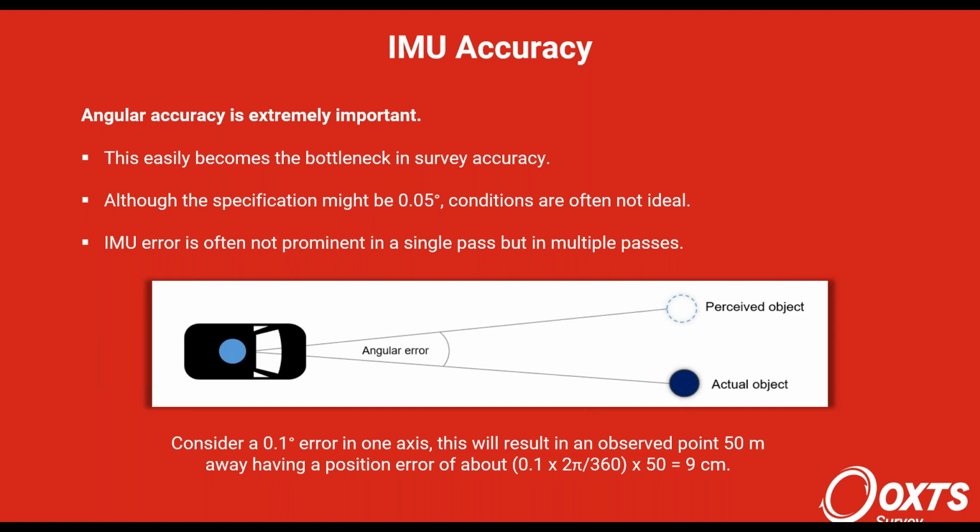A 0.1 degree error in an axis at 50 meters, which might be a typical surveying range, is going to give you something like 10 centimeters of position error in that object. And if you compare that to a typical LiDAR specification that might be 1 to 3 centimeters accurate, you can see that this is clearly the bottleneck.